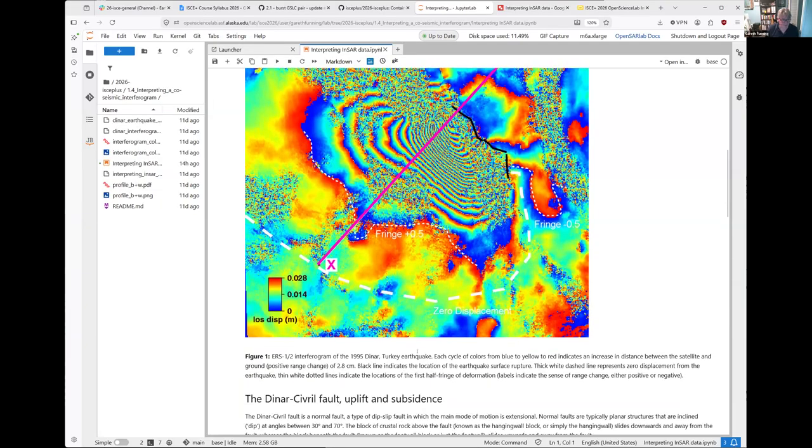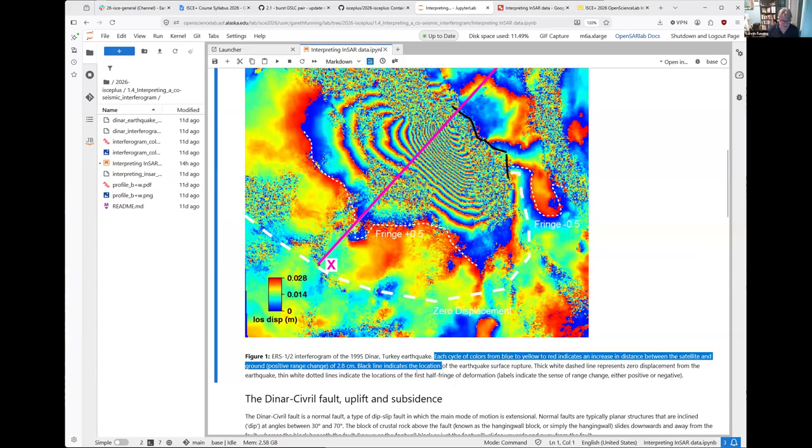What else? Oh yes, I told you earlier that you really need to look at the figure captions to tell what is going on here. And so here is the critical sentence in the figure caption saying each cycle of colors from blue to yellow to red indicates an increase in distance between the satellite and ground. So does this mean we are measuring ground displacement or range change in this interferogram